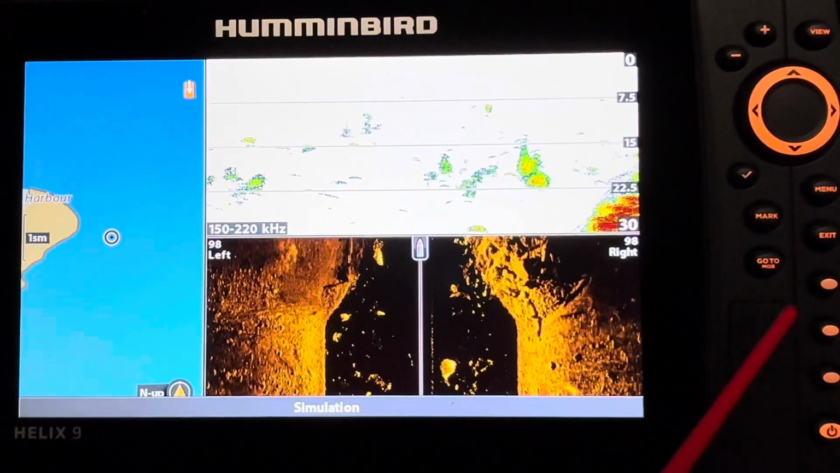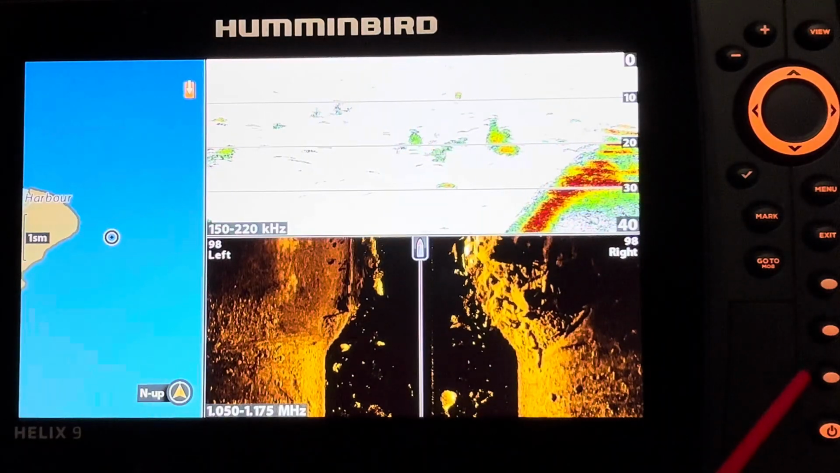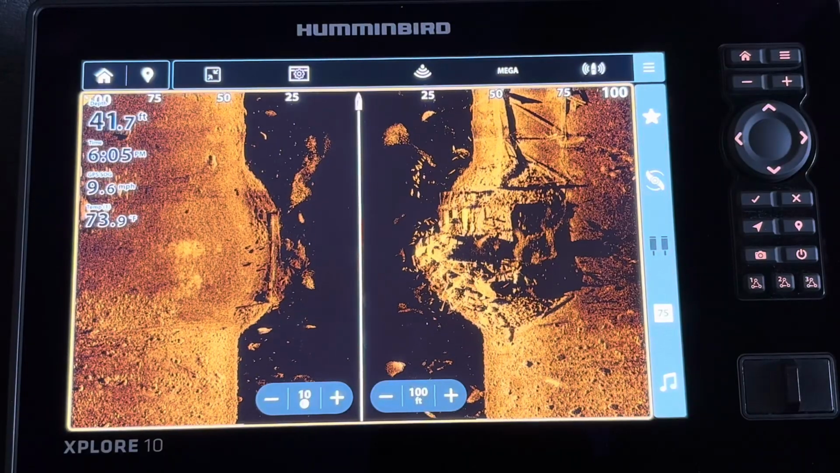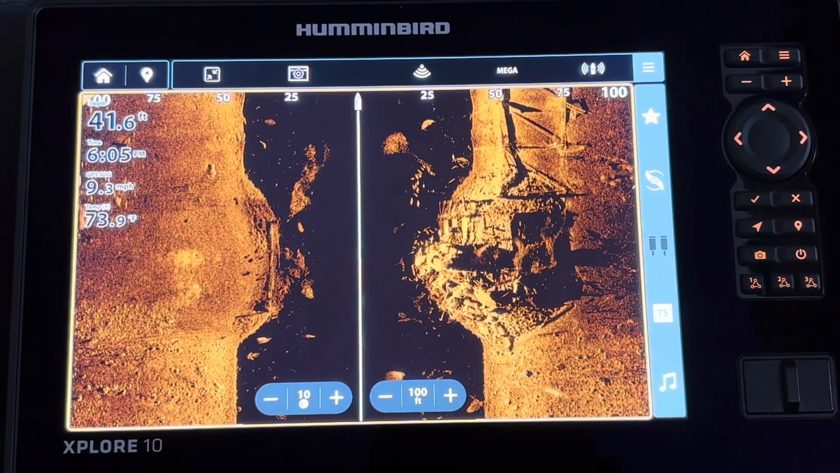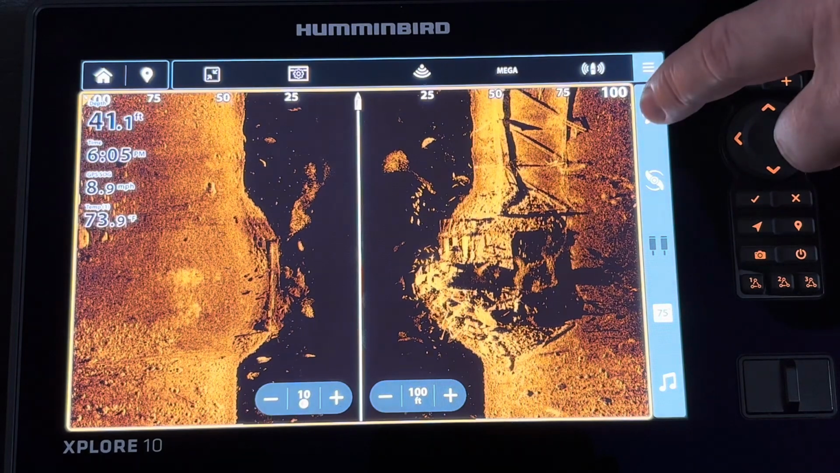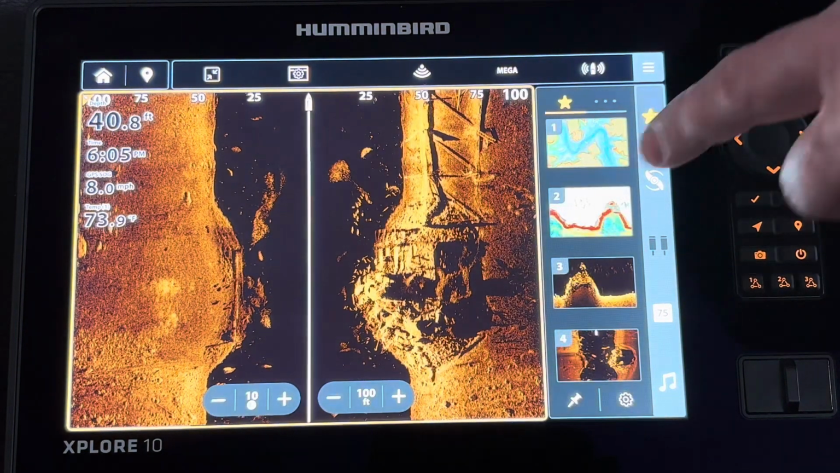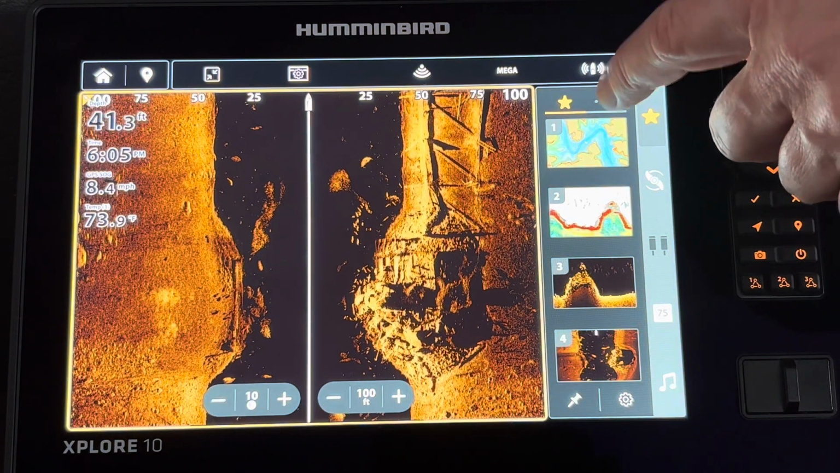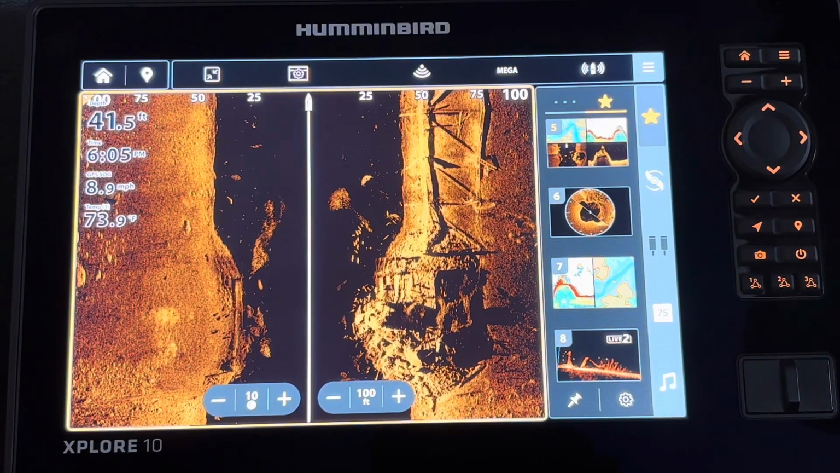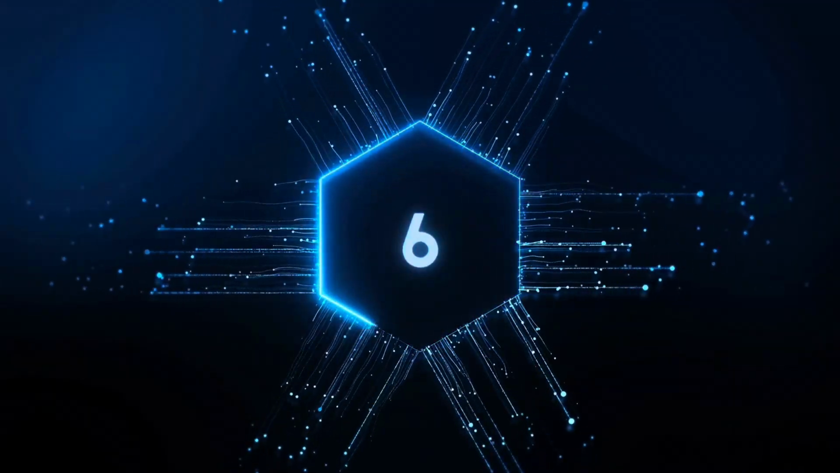On a Helix, you had 3 preset favorite buttons available. Let's check on my Explorer favorite options. The favorite symbol is the star. If I press on the star, you can see I get 4 options of favorites there. And if I hit on the 3 more dots, you can see that I have a total of 8 favorite options.